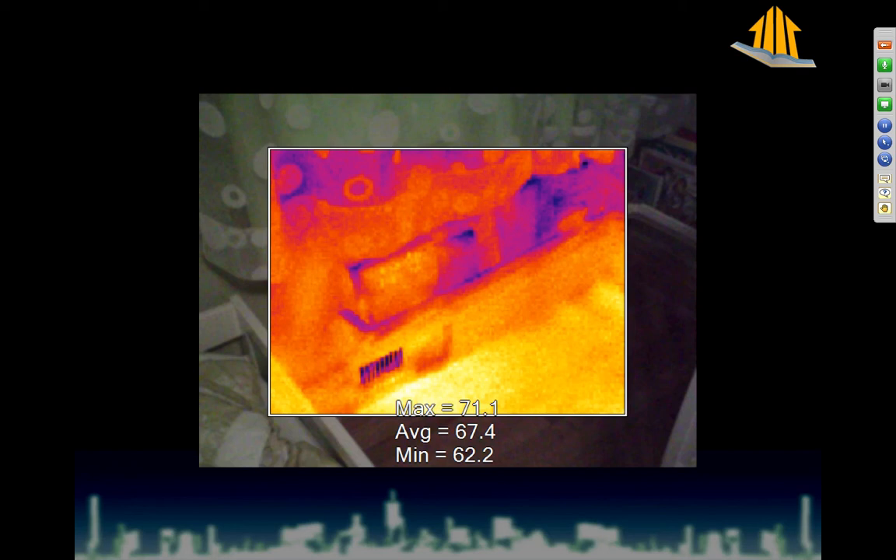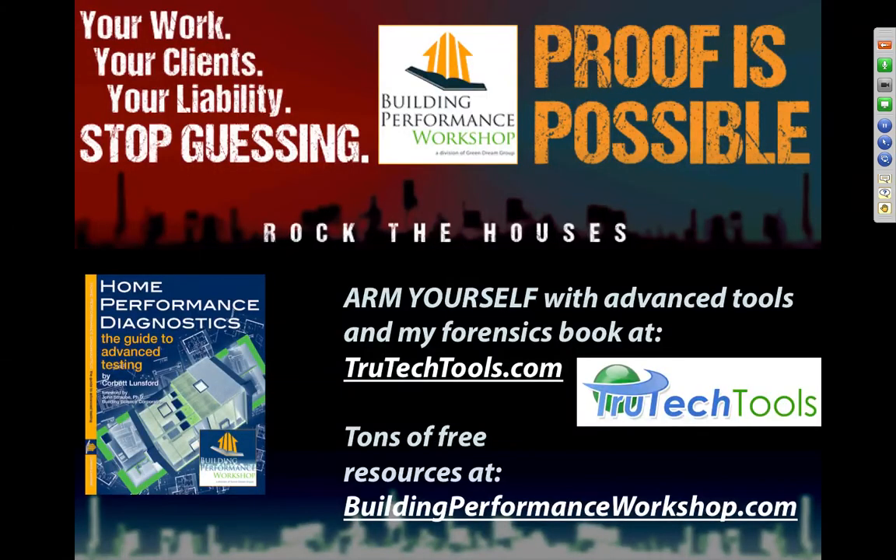So all this stuff means that we need to use more testing. You need to be able to show people that you cannot hide anything in homes anymore. All of this is important. Proof is possible. Please stop guessing. Make sure that your clients know that they can stop guessing. And I'll go ahead and stop and take questions at this point.